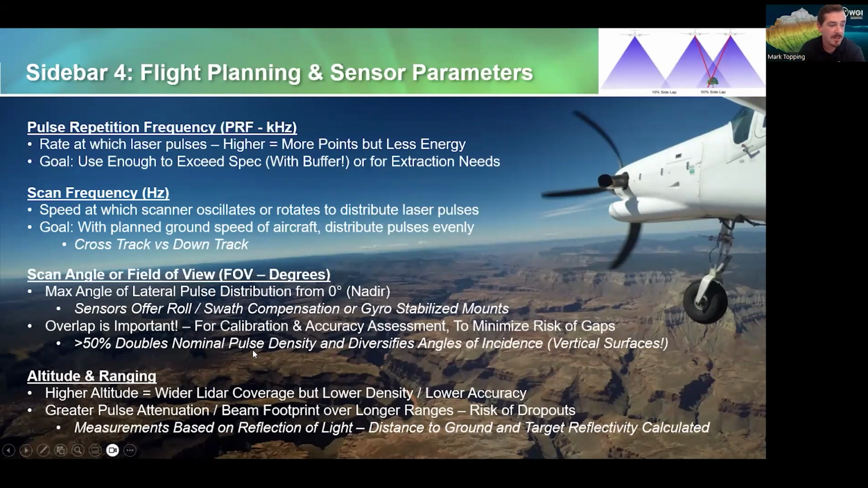And altitude and ranging is an important factor. The higher the altitude, the wider the LiDAR coverage, but lower density. And a higher altitude means greater pulse attenuation. You will have a larger beam footprint. So the footprint of a LiDAR pulse expands the further it travels.